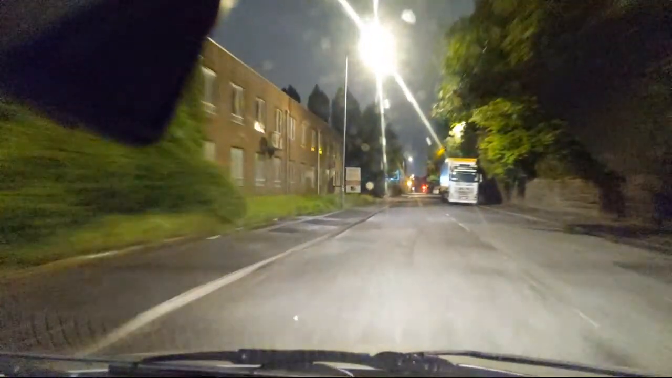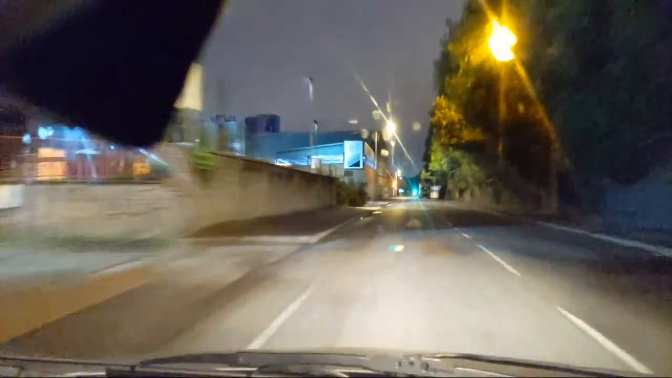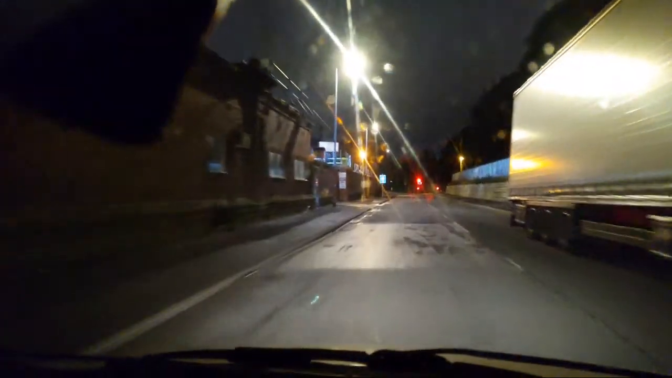This lorry was here earlier. Just run out of his driving hours. My lights are on green at the minute, which means they won't be by the time I get there. They're already changing. Oh, another lorry. Okay.